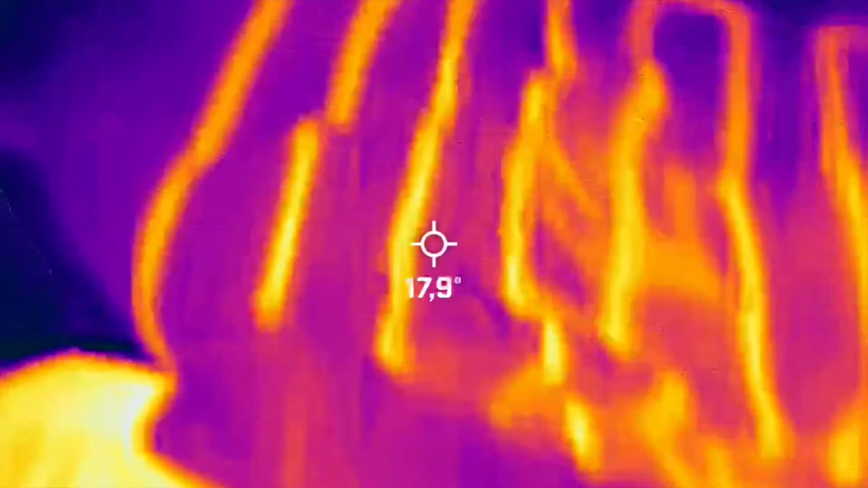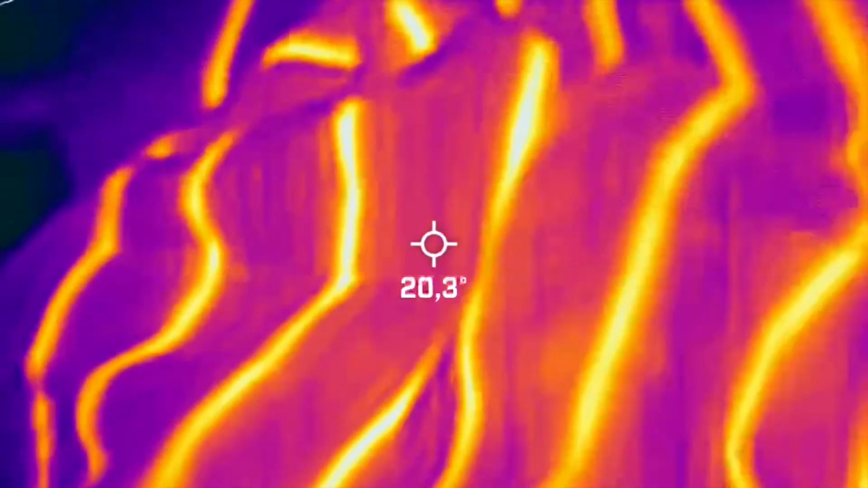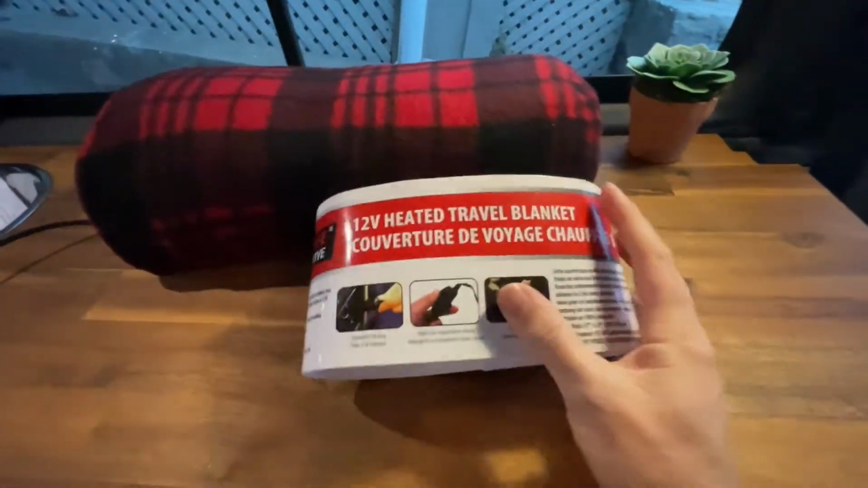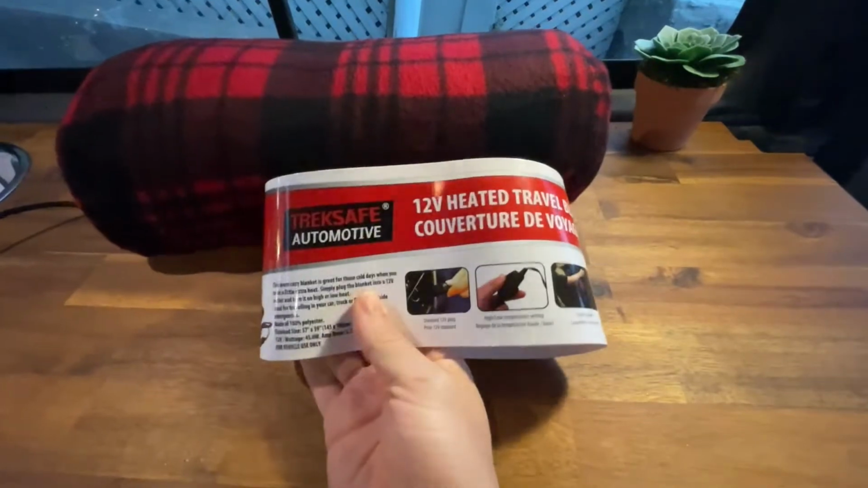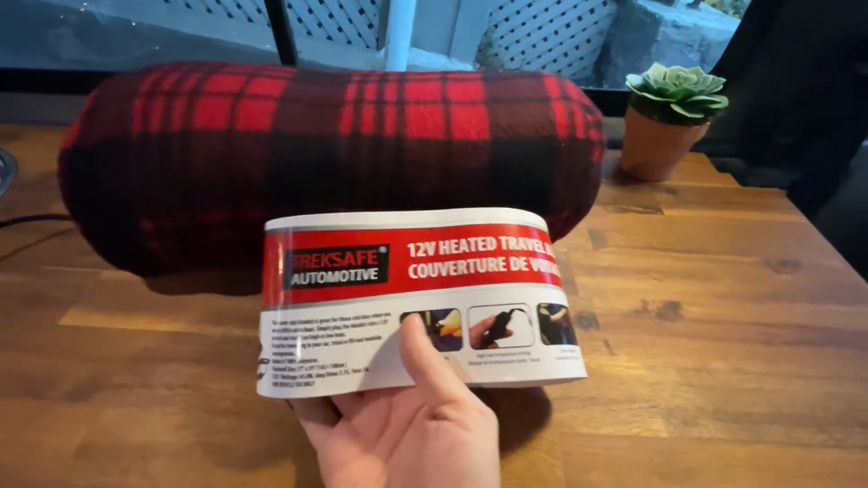And this is really starting to heat up. So although it's a bit more expensive, like $60 plus tax, I'm gonna recommend this product from Tracksafe. It actually works.